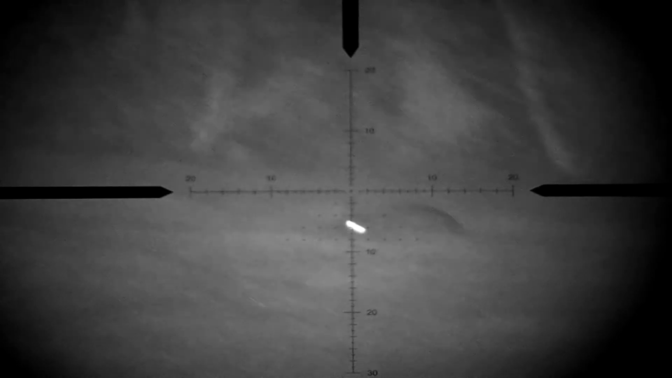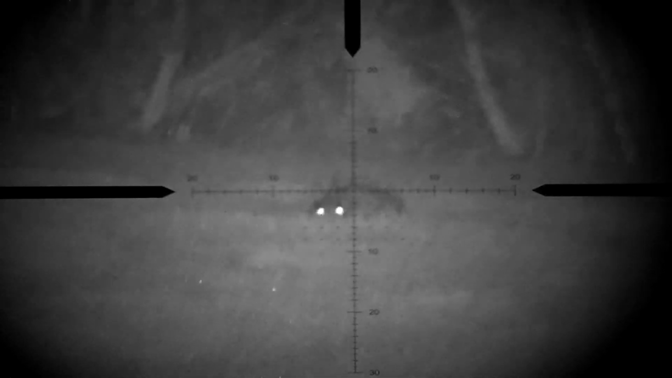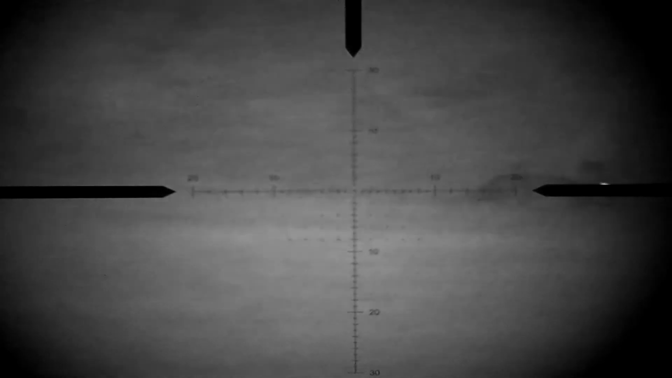So this is the first rabbit that pops out, and I've forgotten to actually chamber a round, so I cycle the rifle now, and the rabbit hears that and scarpers right off back into the hedge, so I missed that one.